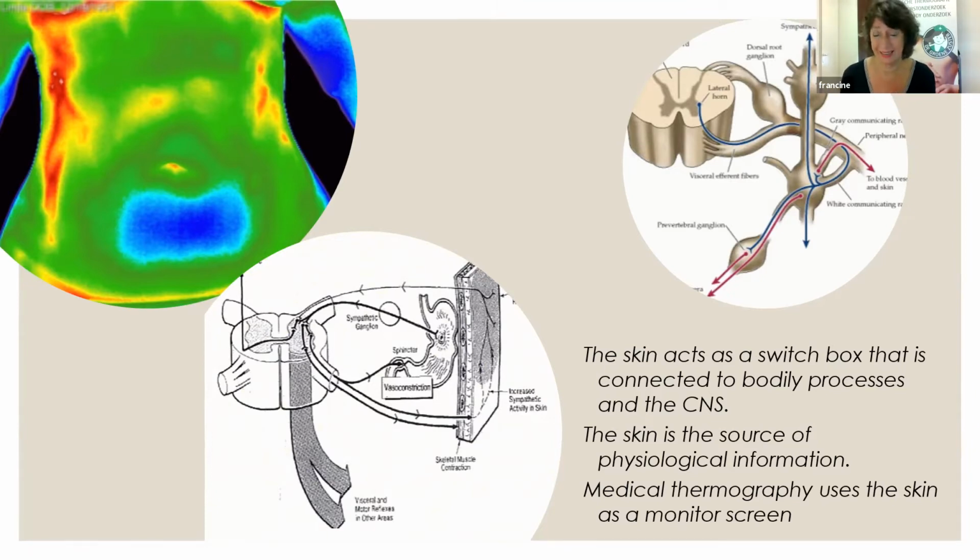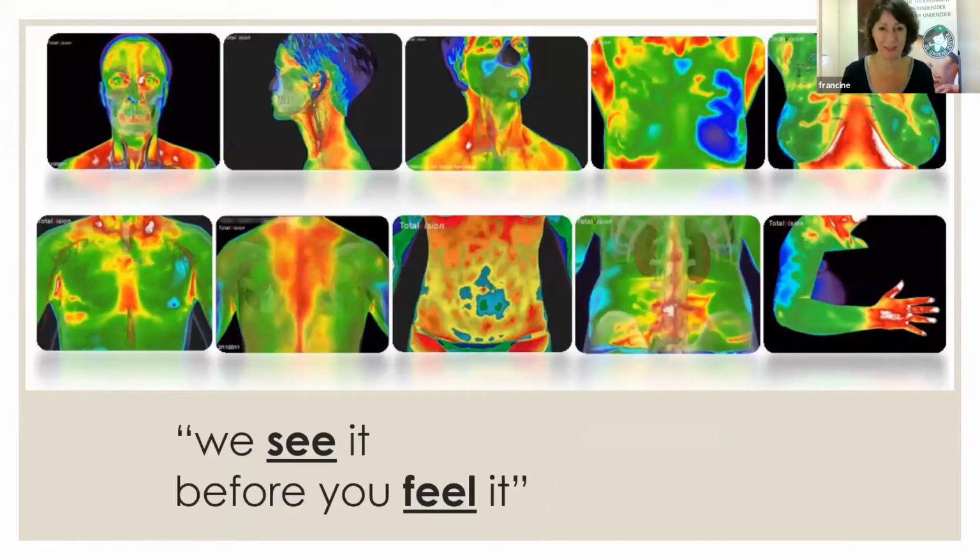Exactly, from the skin. So that's why we get this cold spot. Sometimes people say, oh, a hot spot, that should be an inflammation. But it really takes a bit more knowledge about medical tomography to really understand why this cold spot is here. This cold spot is here on the anatomical region of the small intestine because there's an inflammation. Having said that, we can see all kinds of things. And we sometimes say, we see it before you feel it.